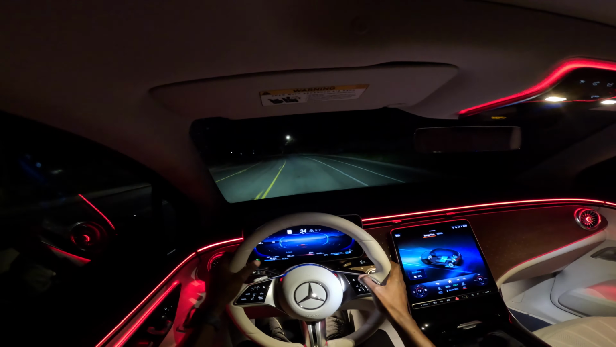Another menu here, the vehicle menu, shows you the accelerator percentage and the braking. So if I brake, you see that 9%, and you can see the comfort.